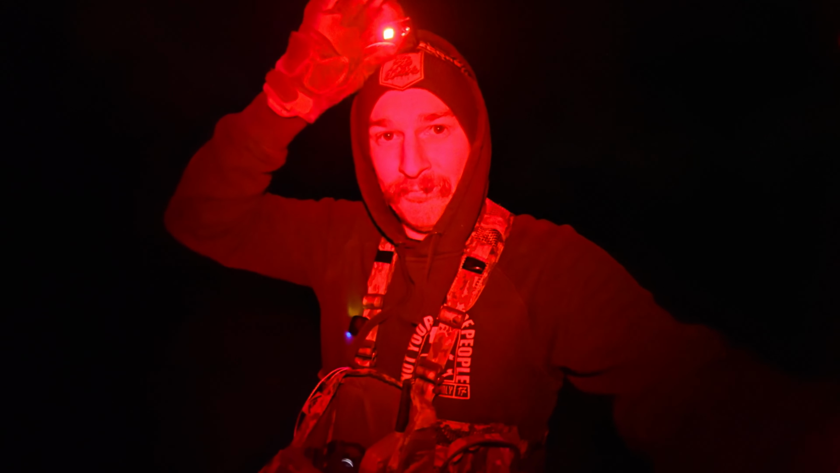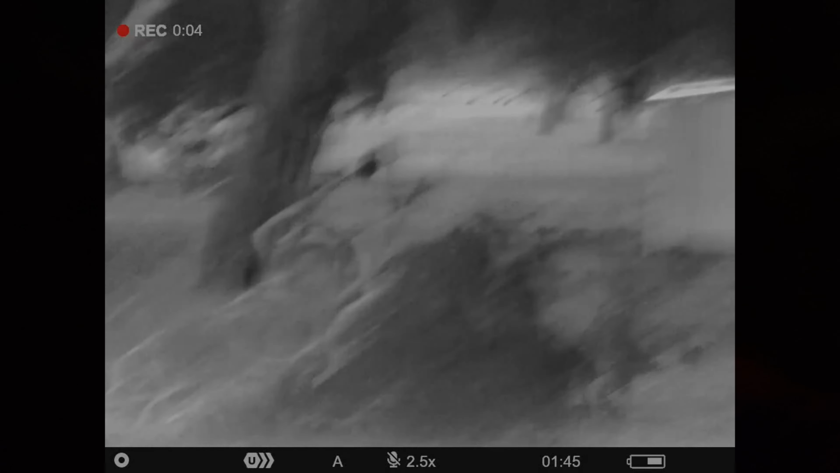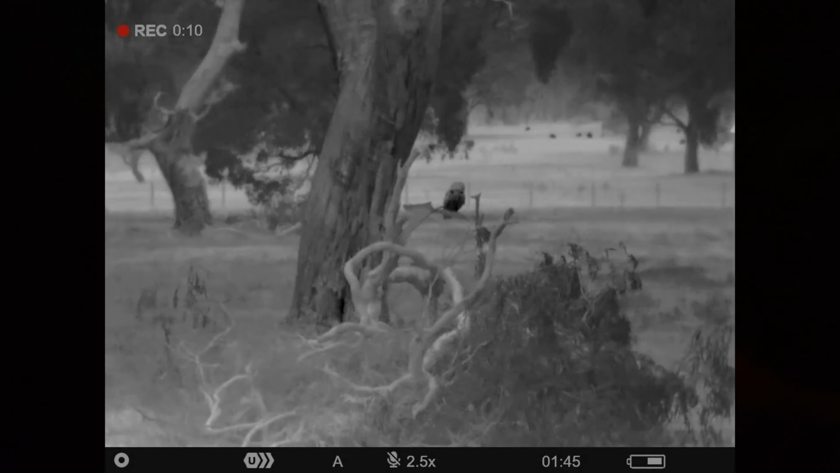Well, I was just messing around recording an owl that came in to have a play with the fox caller. That's how effective they are. They call in owls, and after about 5 or 10 minutes of getting recordings of the owl with the thermal, which I'll inlay now, I flicked on my white light and I was going to start talking to you guys when I flicked on my head torch, and I was going to try and record what owl it was.